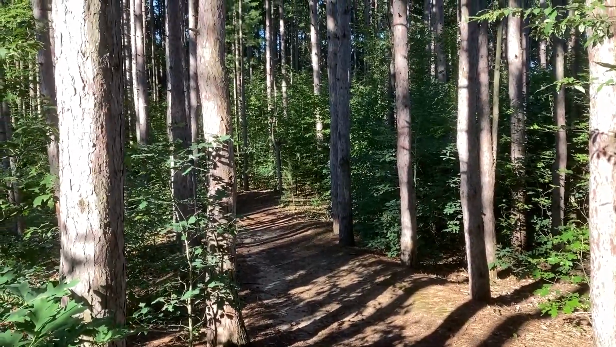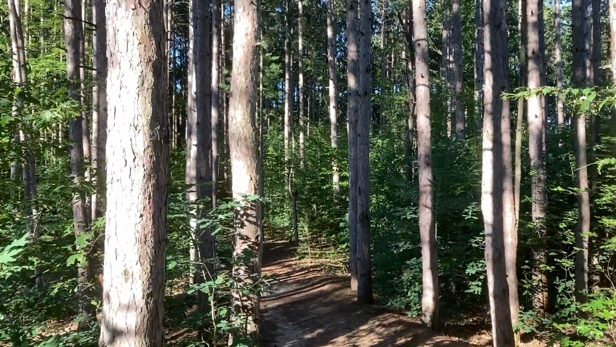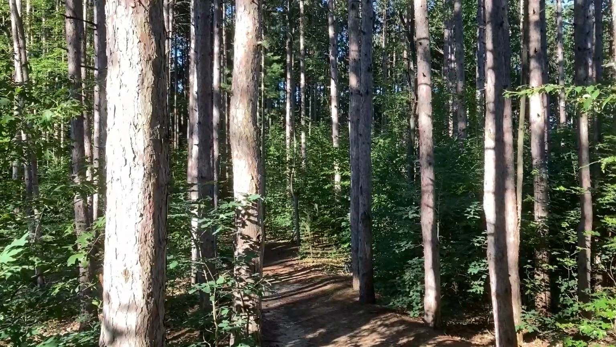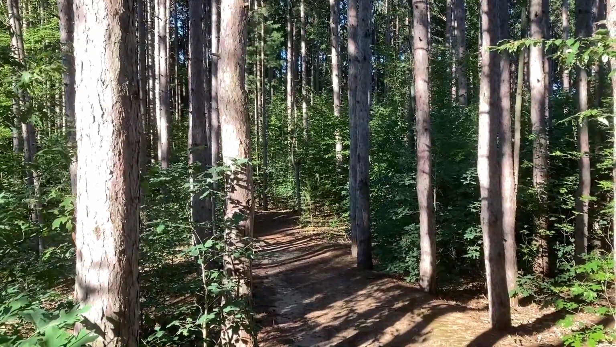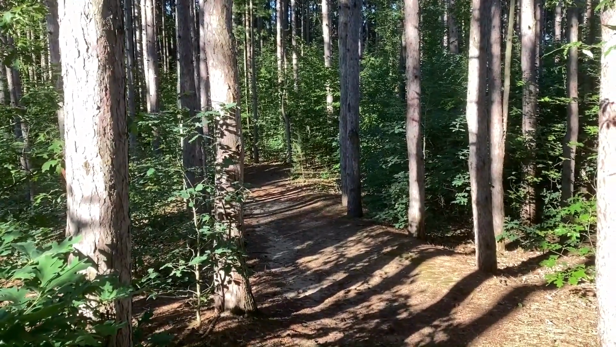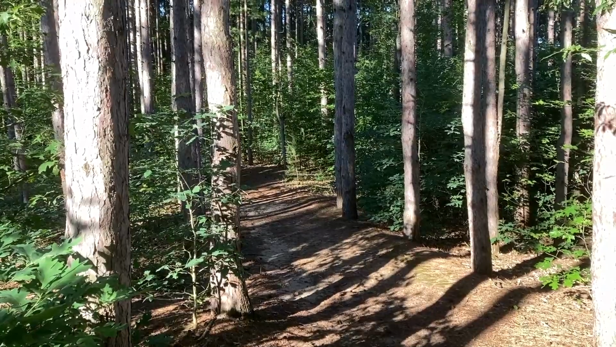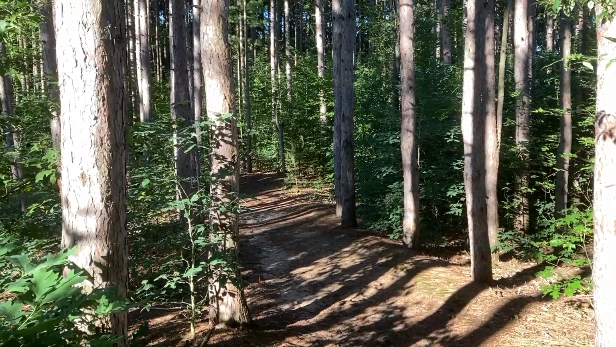Walking through this part of the forest and seeing these tall trees lining the pathway brings to mind palatial halls lined with pillars, and yet out here in nature everybody gets to enjoy this. It feels very empowering and somewhat intimidating at the same time, because these trees are so tall and cast a long shadow.